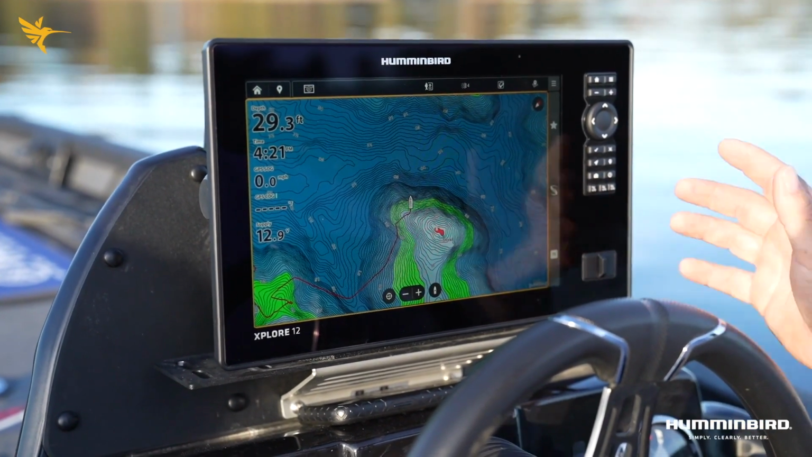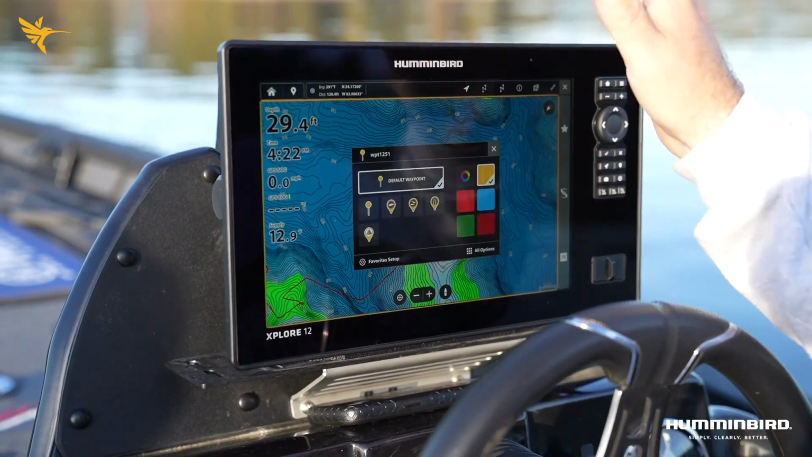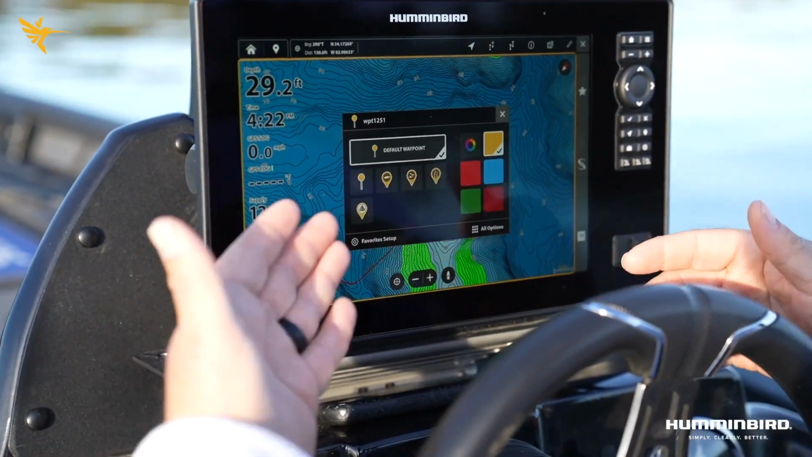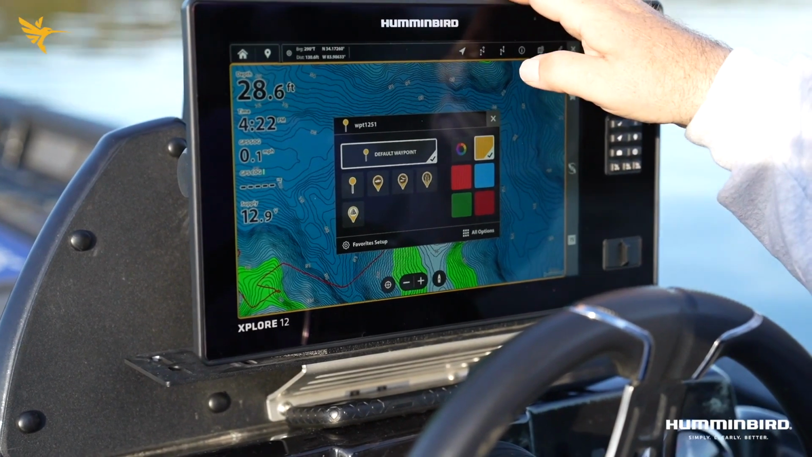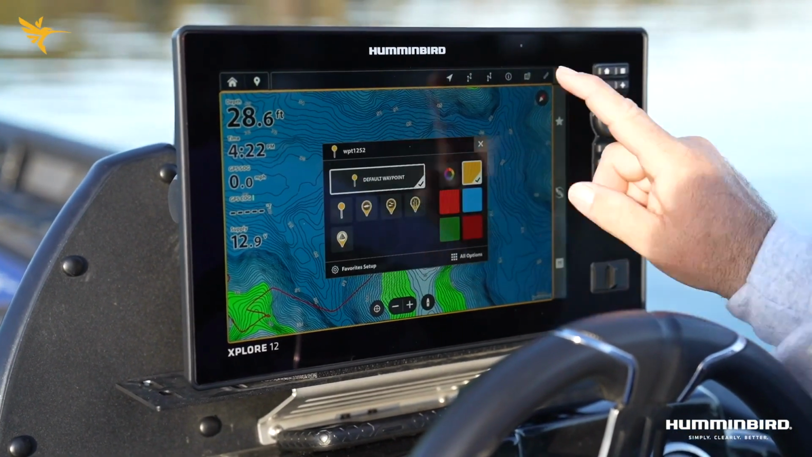But one of the things I'm really excited about is the ability to just hold the screen and drop a waypoint. Okay, and then we got waypoint management. You can go in here and select, like if I want to put a fish down, or if it's a rock pile or grass, change the colors of it. And like I said, what we've tried to do is make it as user-friendly as possible. So just at the touch of a finger, you can drop a waypoint.